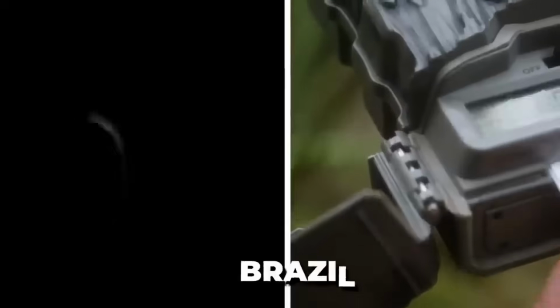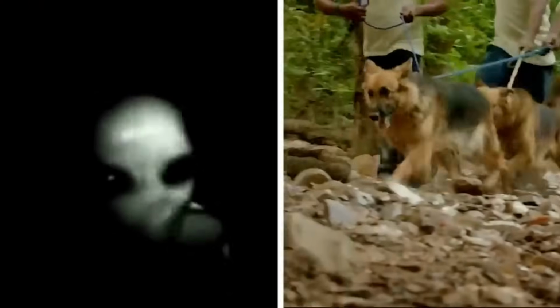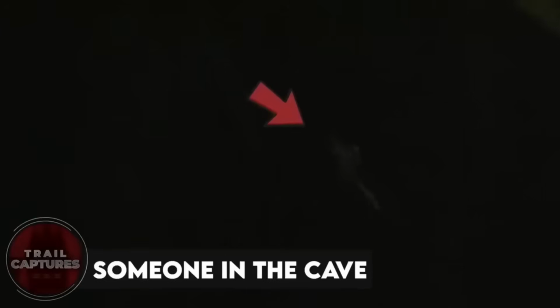This video was recorded on a trail camera in 2019 in Brazil. While the man said his camera had never before captured something so strange, it was an alien-like figure that appeared this time on it. The creature looked like it was trying to inspect the camera and what it does. However, some people also claim that the alien was later caught by the authorities, but they never told anyone about it.